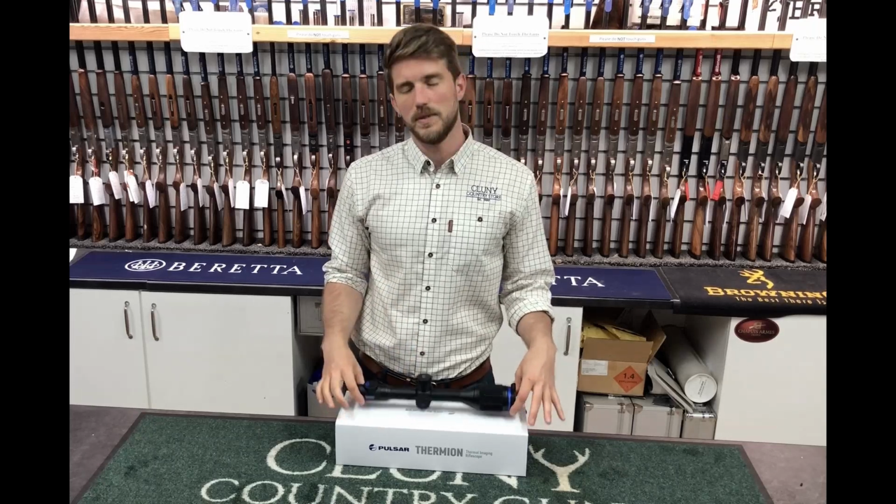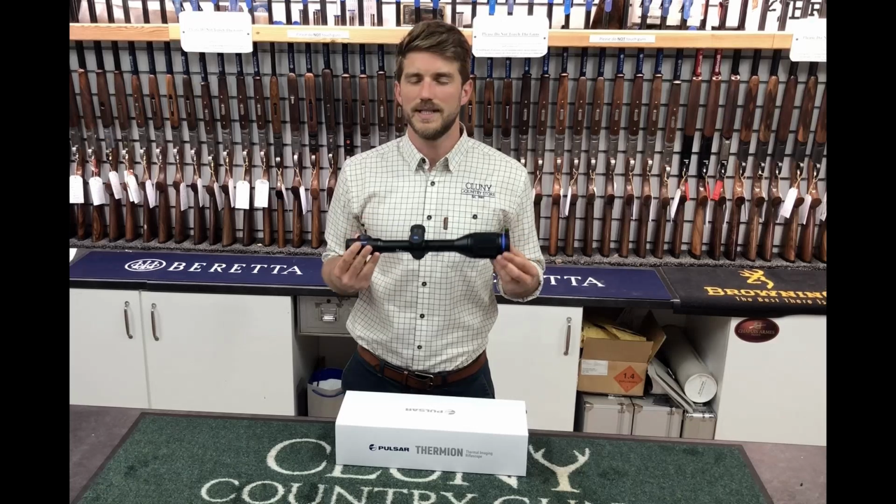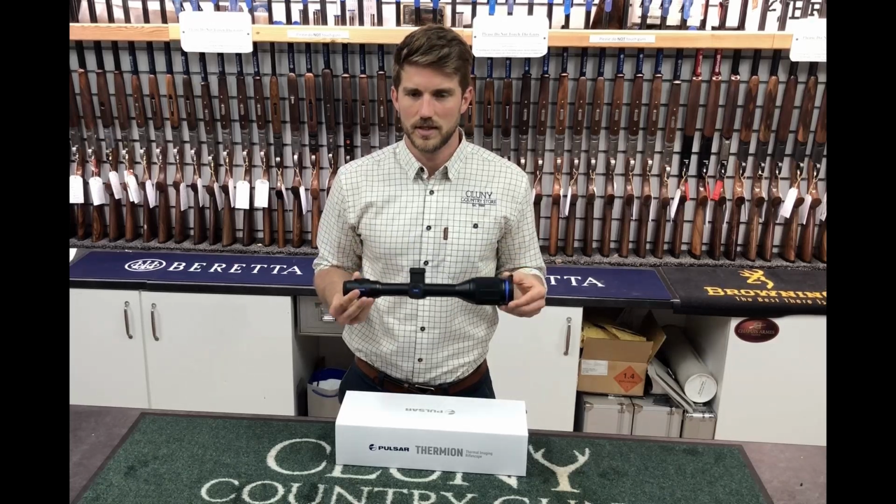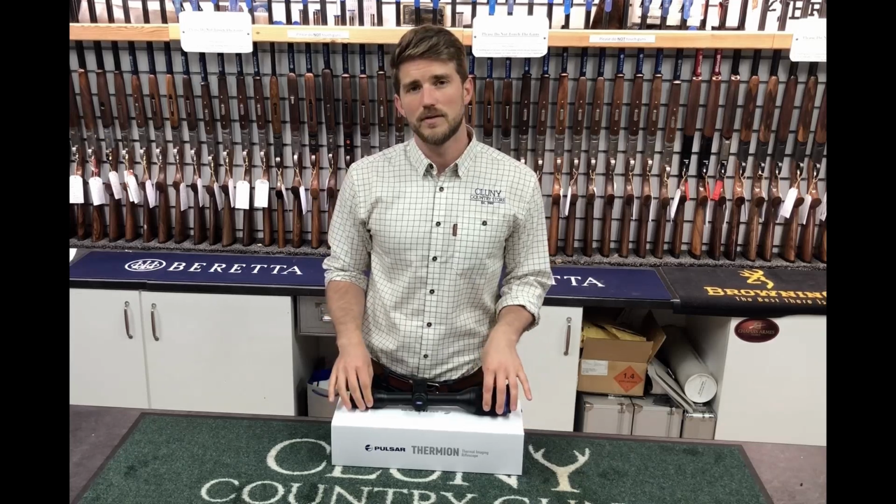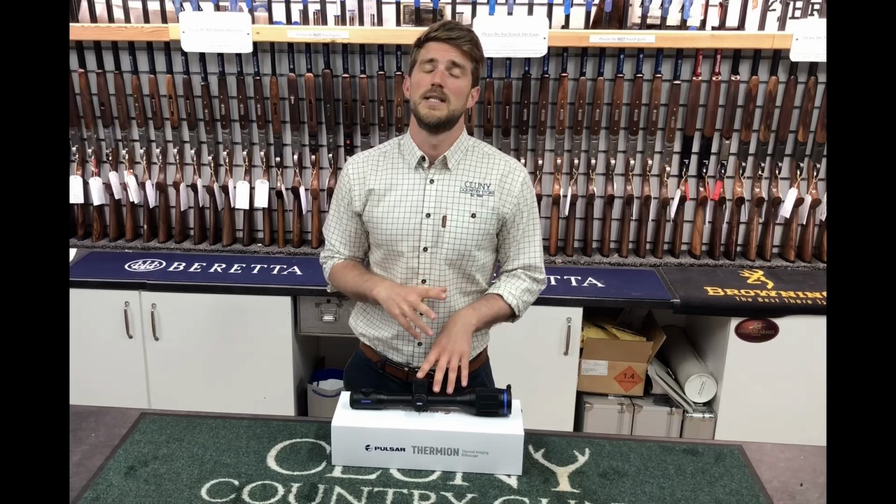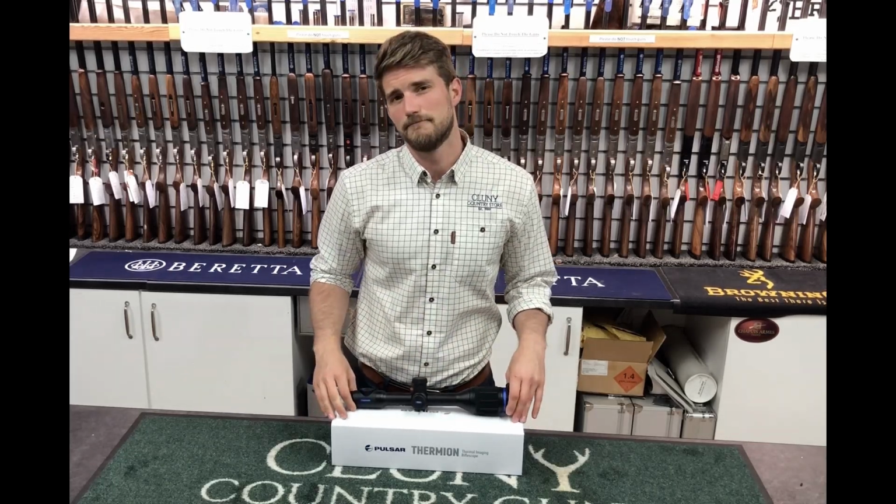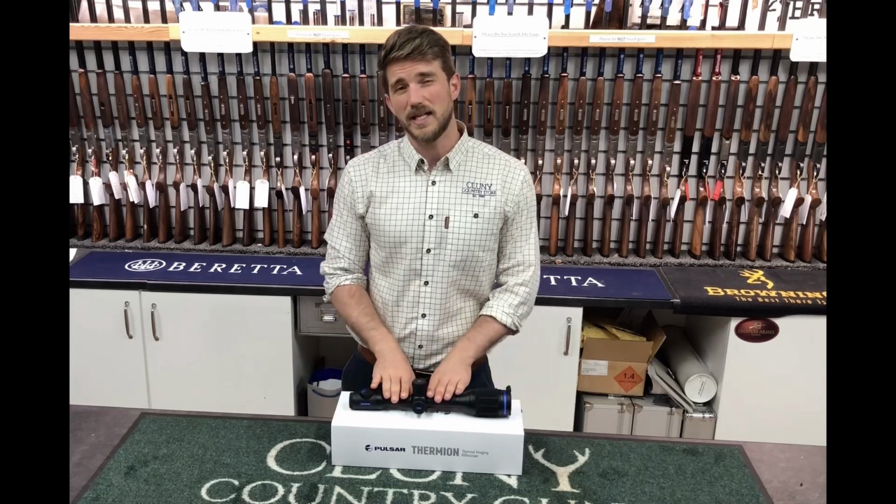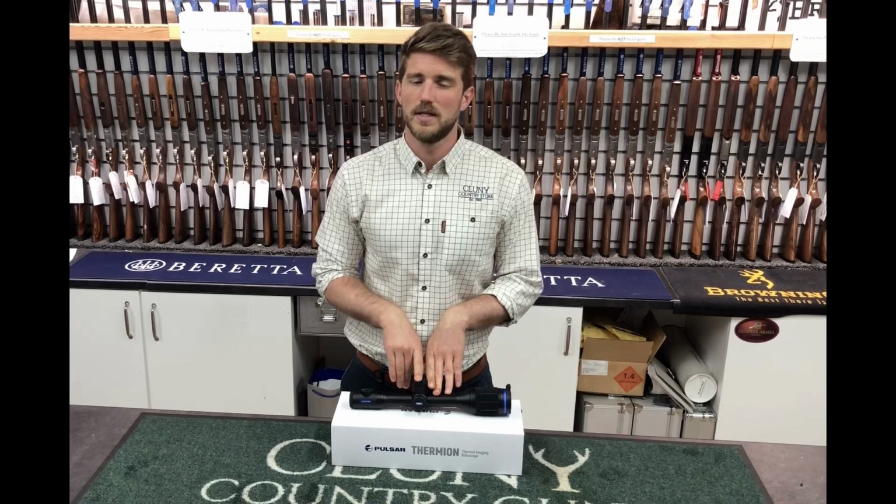Next in line would be this, the XQ50, which is 3.5 to 14 times magnification range. It has 17 micrometer pixel pitch, therefore it has a better field of view. It's nearly double, 7.8 degrees, and it has a better sensor in it. So it is slightly clearer, but it's quite hard to tell between this and the XM50, I would say.